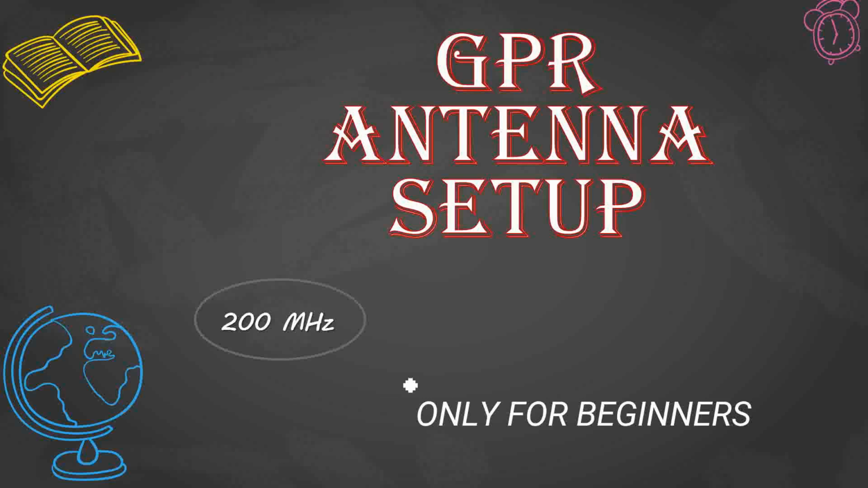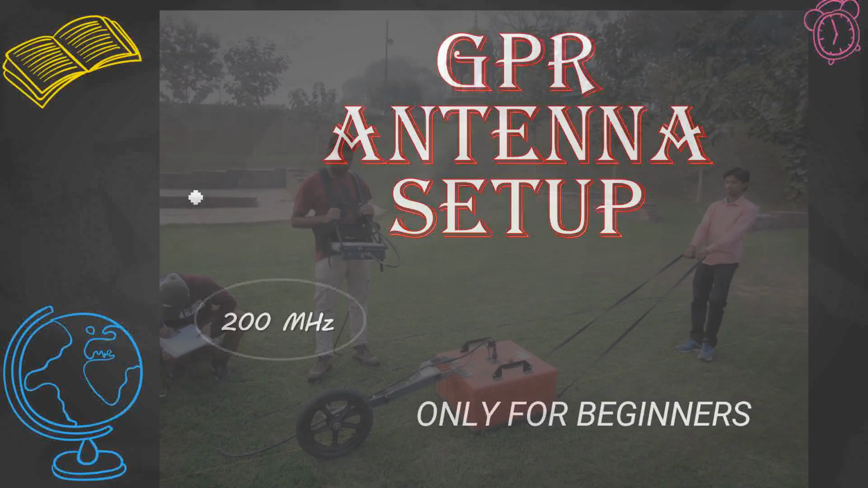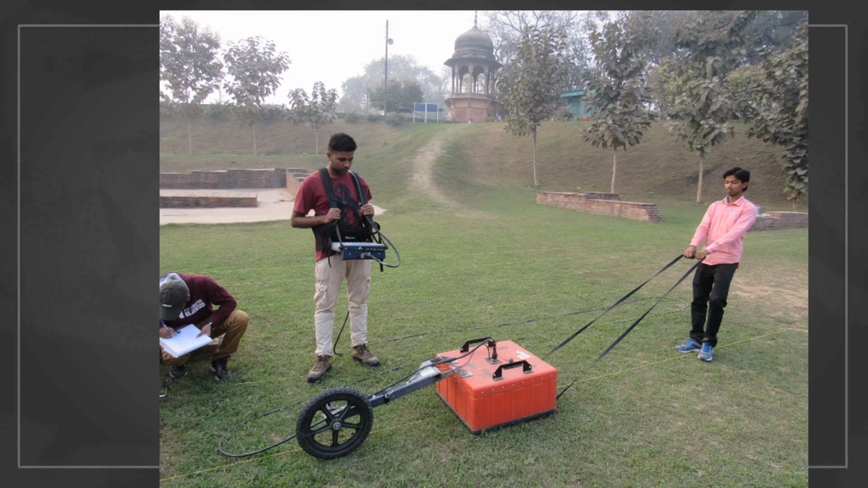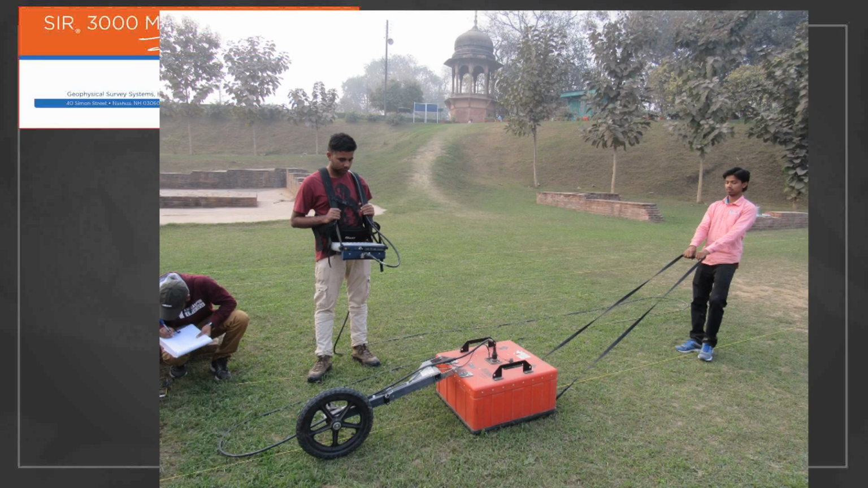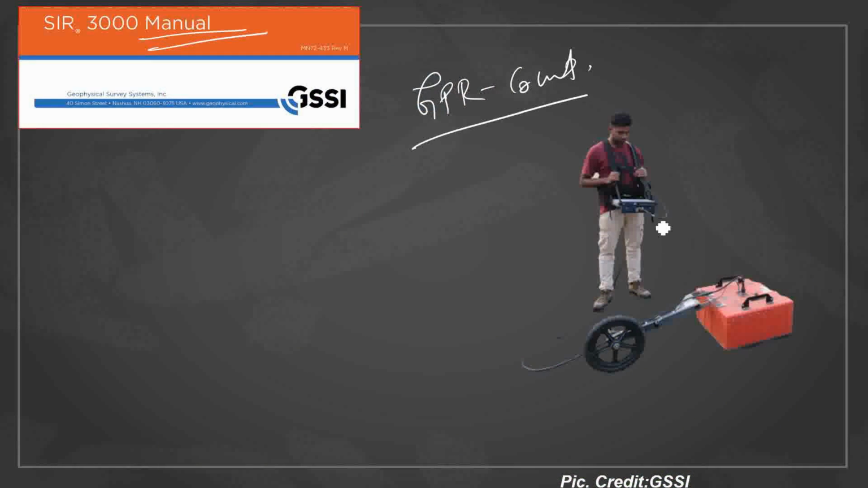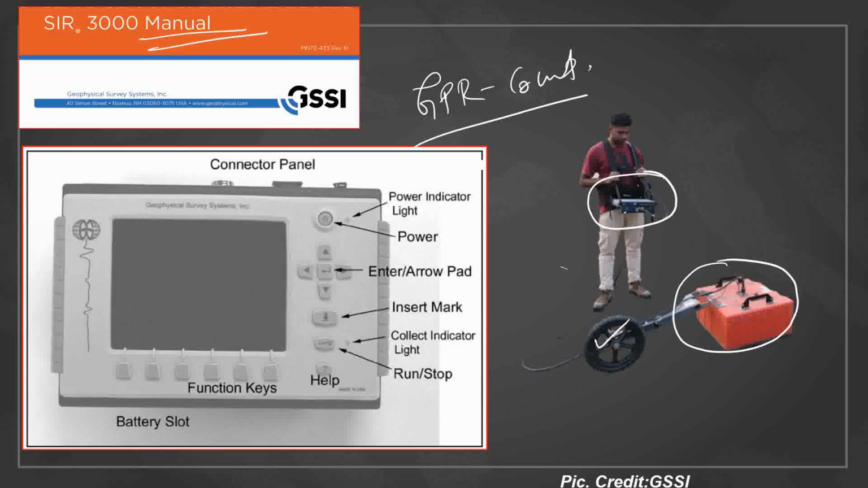At the very beginning, I'll be discussing how we can navigate through the control panel and how you will set up a 200 megahertz GPR antenna. For this part, I'm assuming that you are familiar with the SIR 3000 system and with the GPR components, like this control unit, the 200 megahertz antenna, and that you can connect the control cable and the calibration wheel with the control unit. So this is the control unit, SIR 3000.